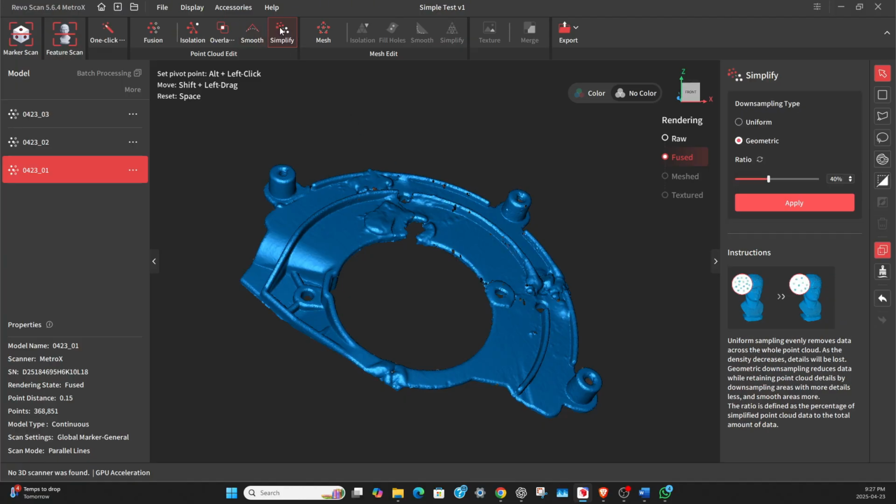Then we want to simplify the point cloud. You can do uniform or geometric, and it tells you what the difference is down in the bottom here. Everything on this gives you a drop-down menu, or at least tells you what the choices are. The top ones give you drop-down menus like that, and this tells you what it is. I turn this down to around 10% or less and apply that, and it'll simplify the point cloud. You really don't see much change, and that part is done.